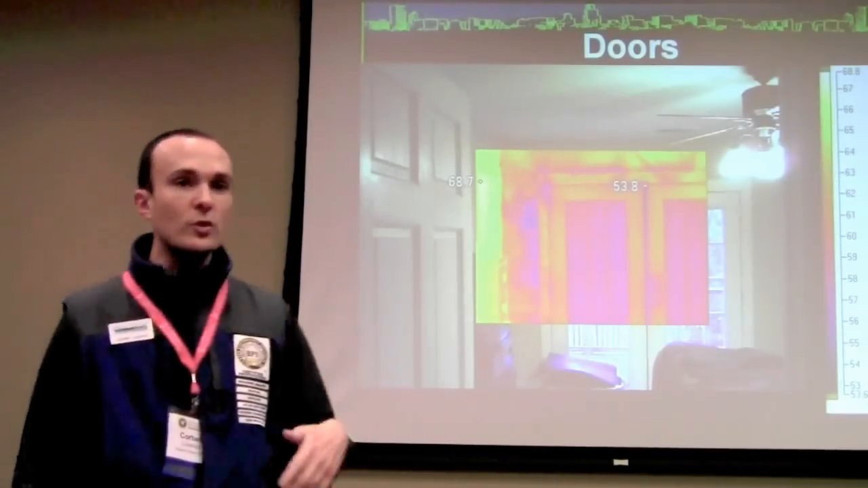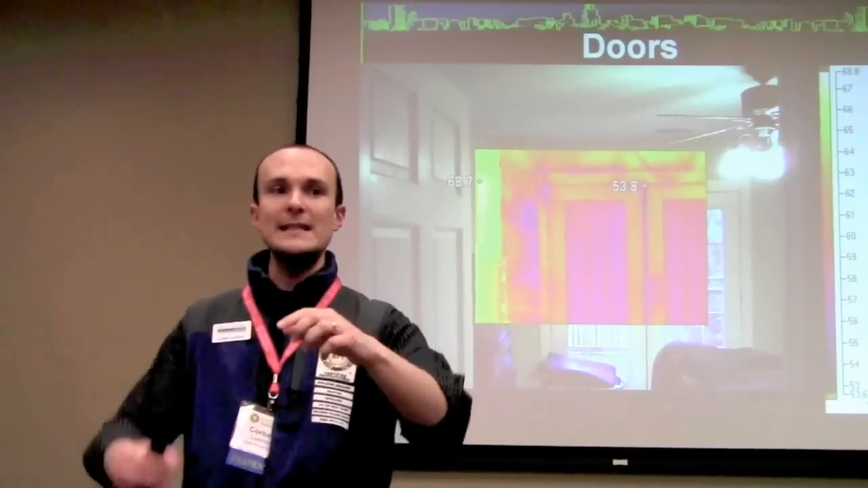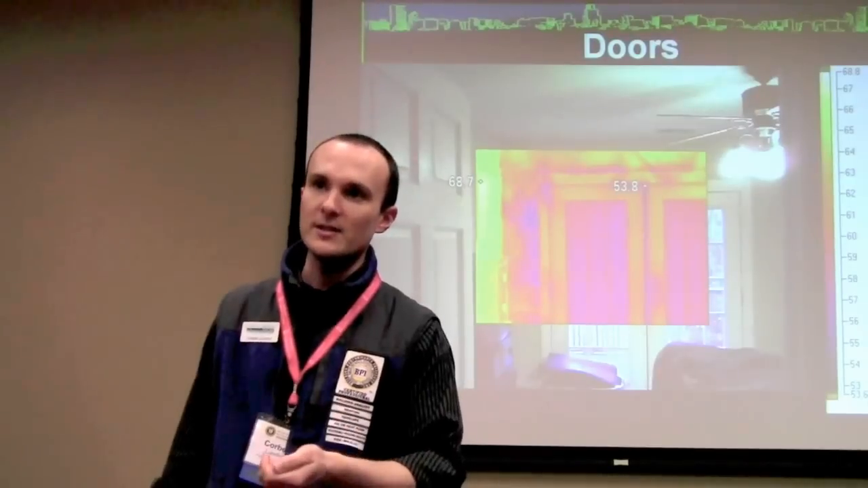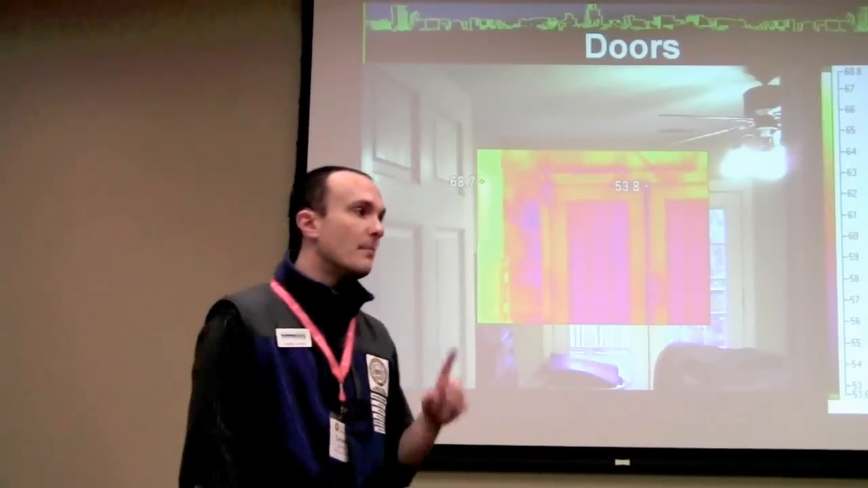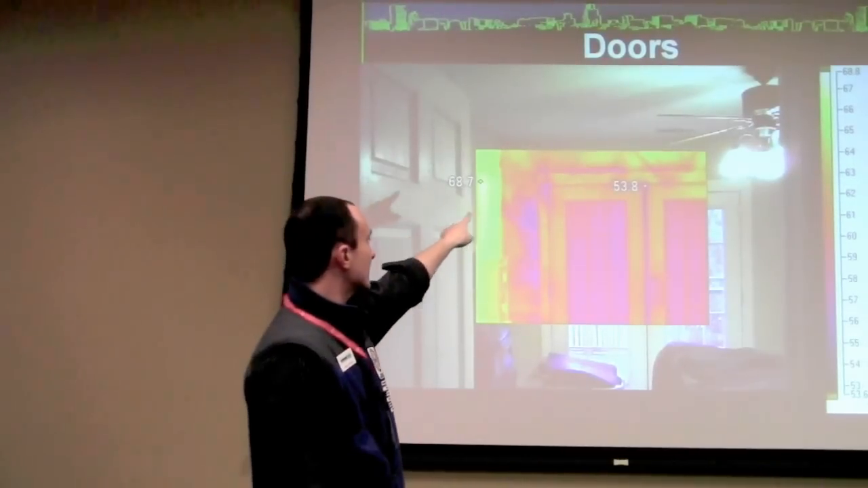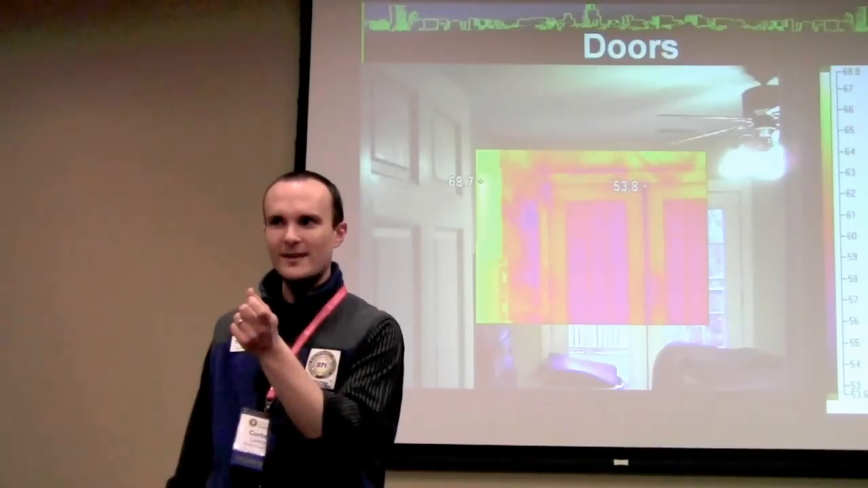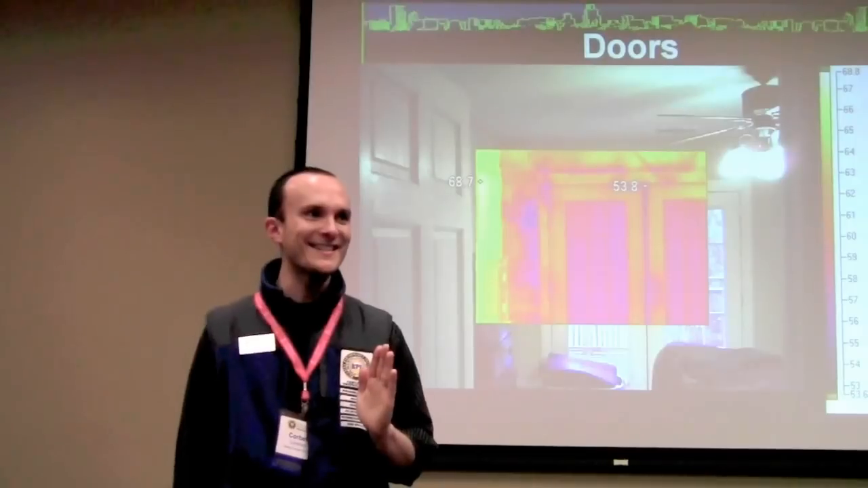Okay? So doors, everybody knows, yeah, doors leak. But remembering that they don't just leak where they open and close, and the weather stripping should be installed, and yeah, that's a good thing to do. And if you're going to use it, don't use peel and stick, use something that's mechanically fastened. But also around the outside of the frame, right? And that's an important thing that the client would never know unless you used your highly tuned skills to pinpoint it.